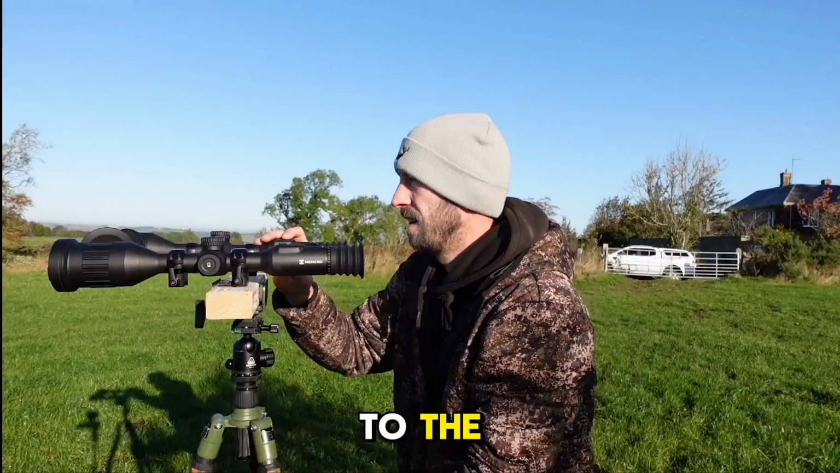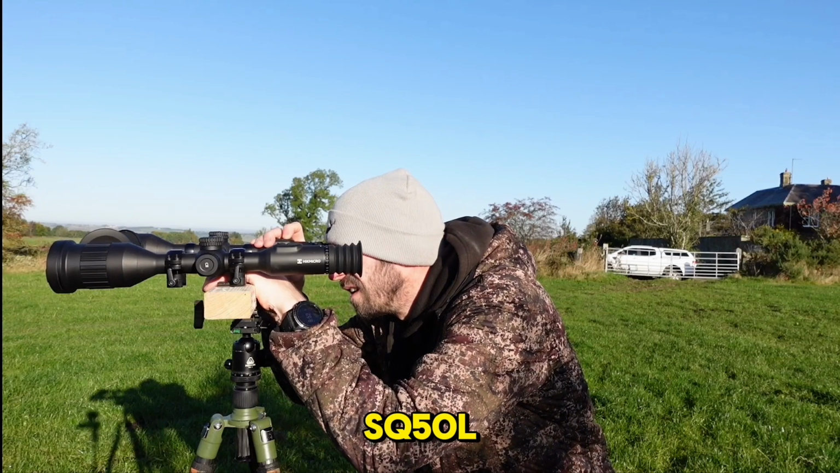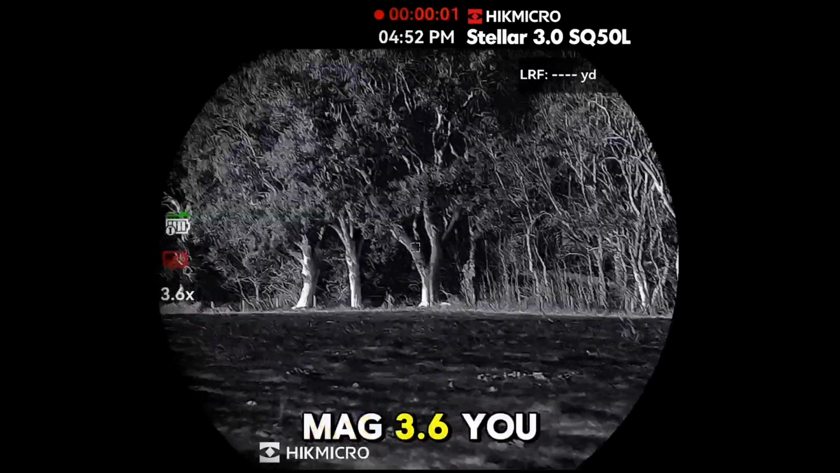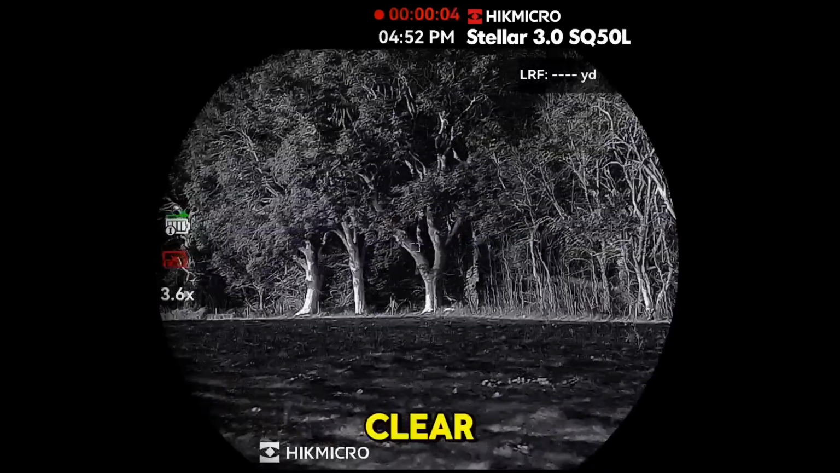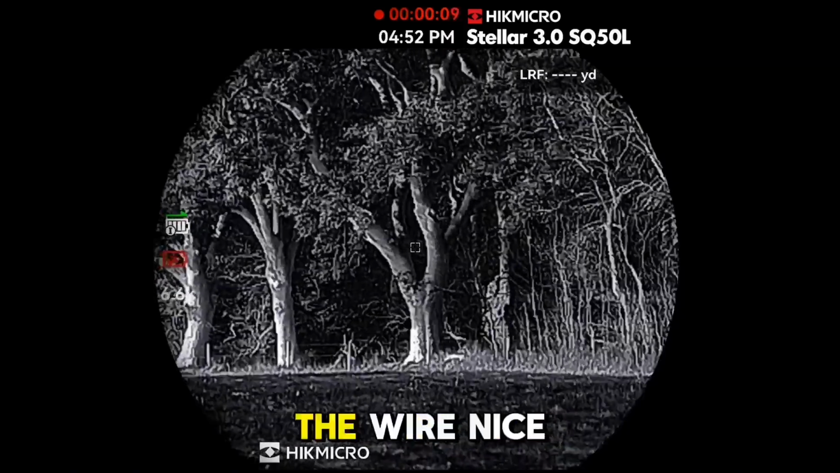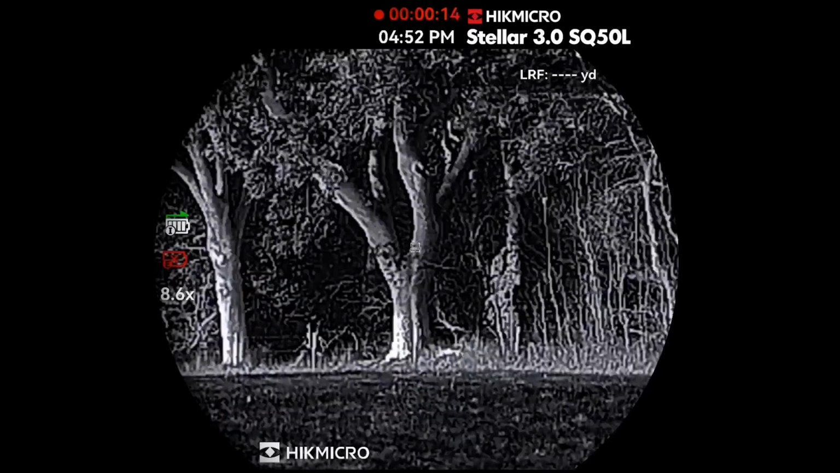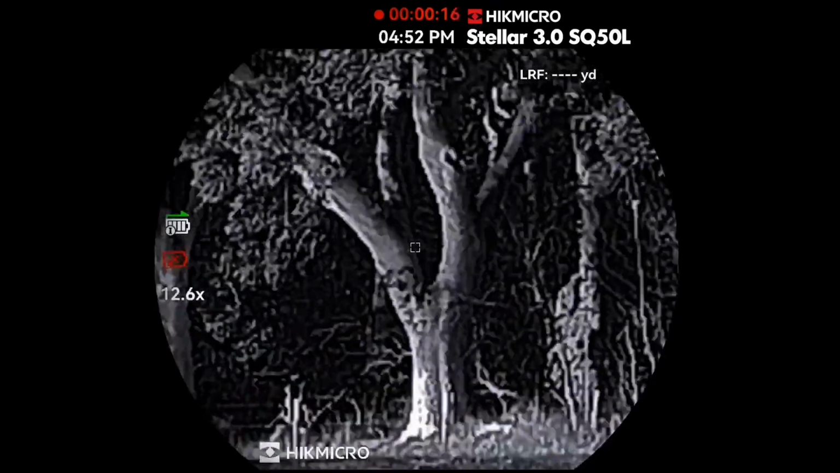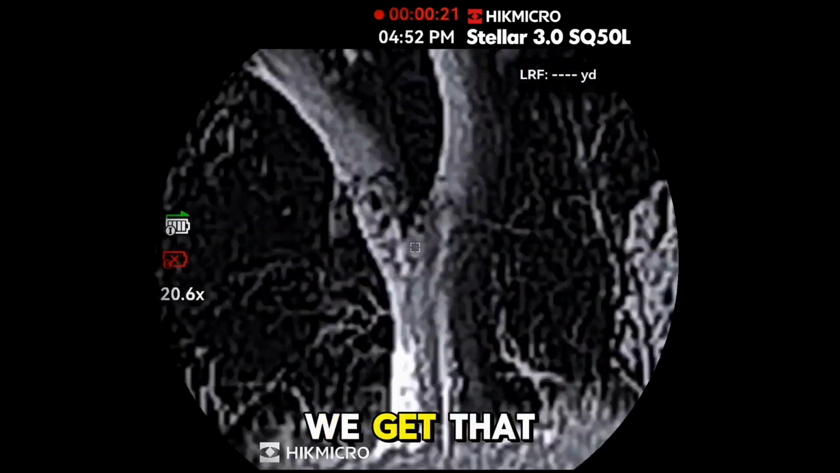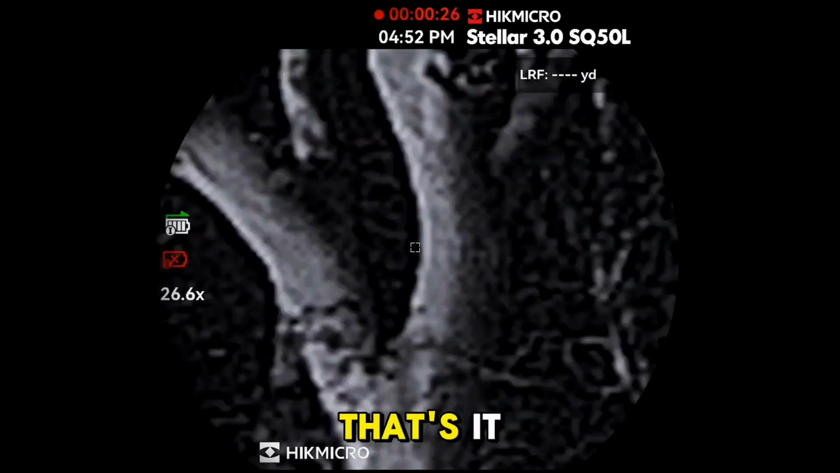Now flicking over to the SQ, sorry. Same tree, base mag 3.6, you can see the fence post, everything nice and clear. Zooming in ever so slightly, still see the fence post and the wire nice and clear. Still see everything nice and clear. We get that focused in ever so slightly. That's it.